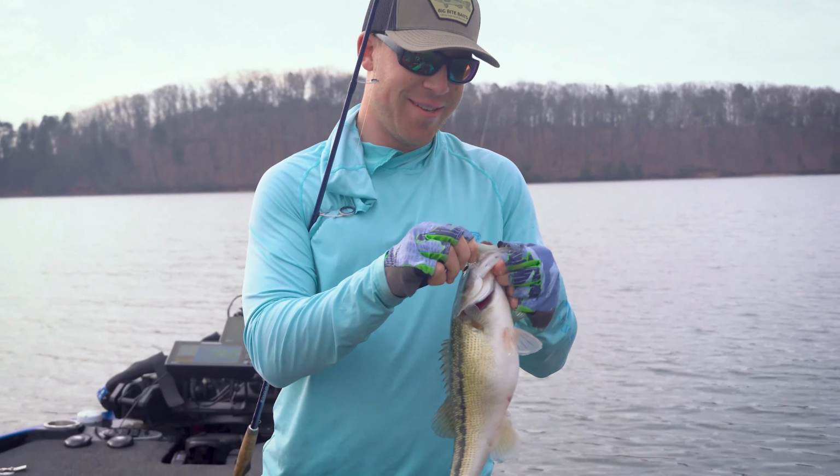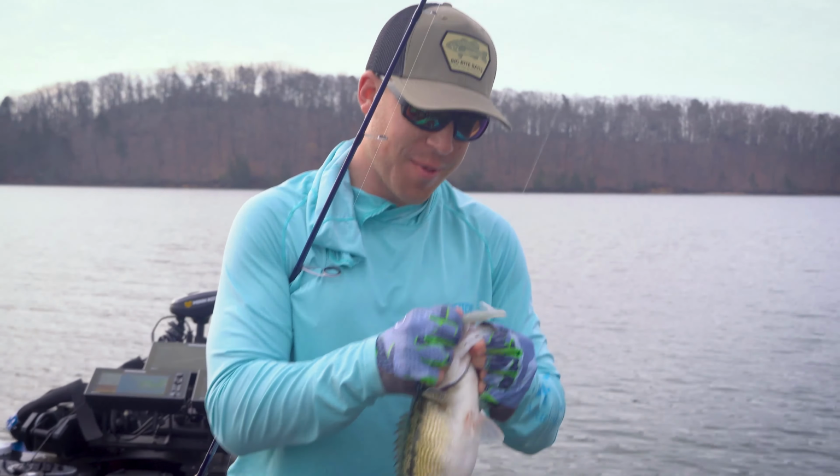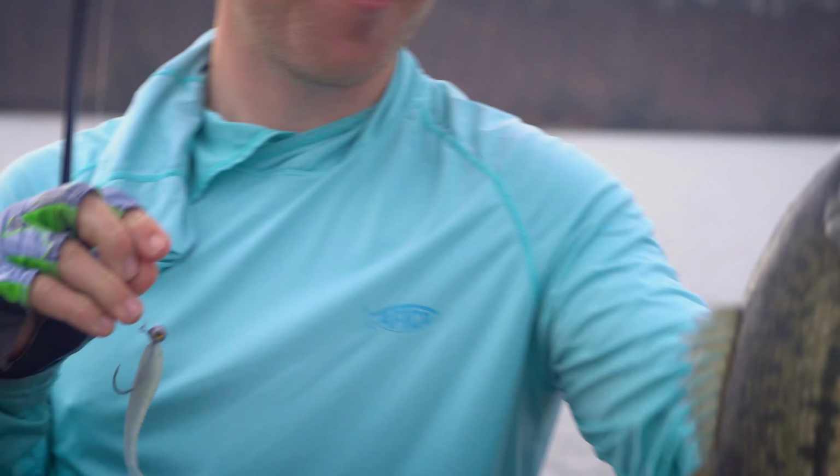Pendulate jig head, little swim bait, spotted bass killer.